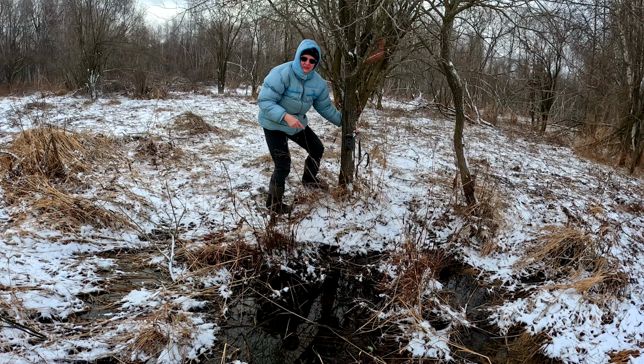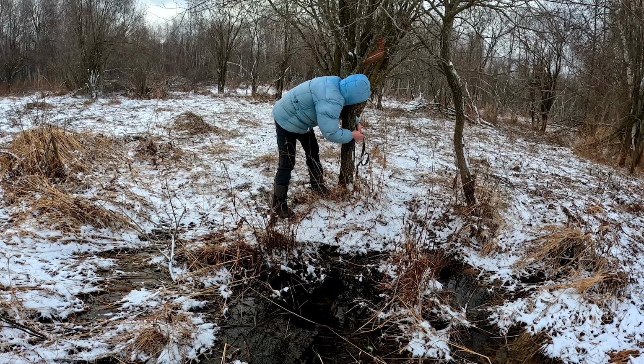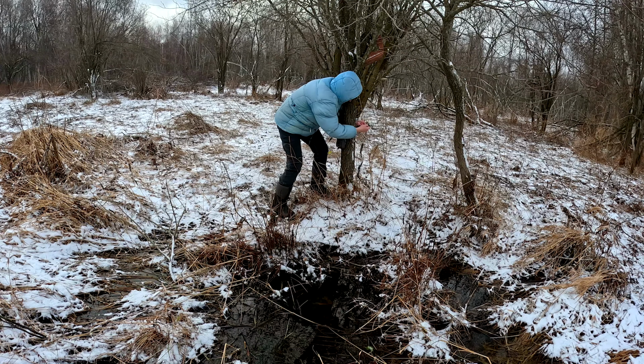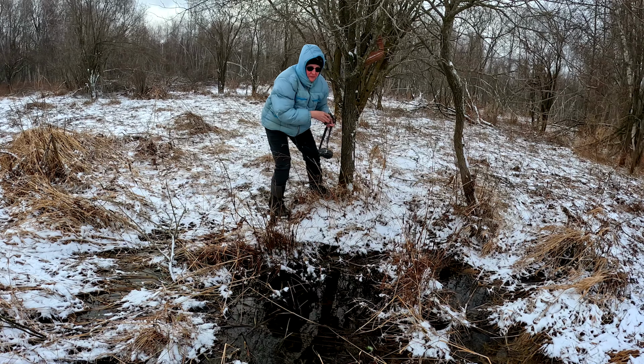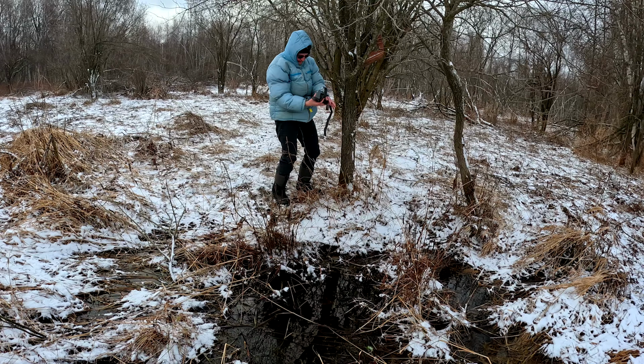This is the one I want to take home to get what's on my SD card, and I'm going to bring it back. I can bring it back right away because the battery is still 100% because of the solar panel.